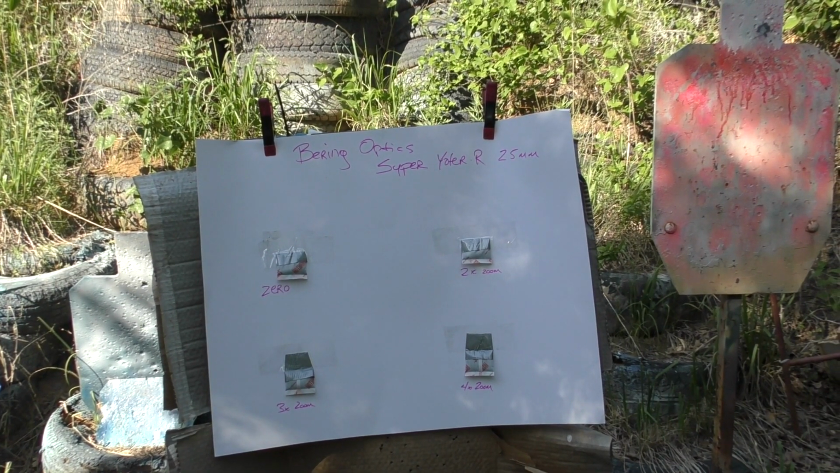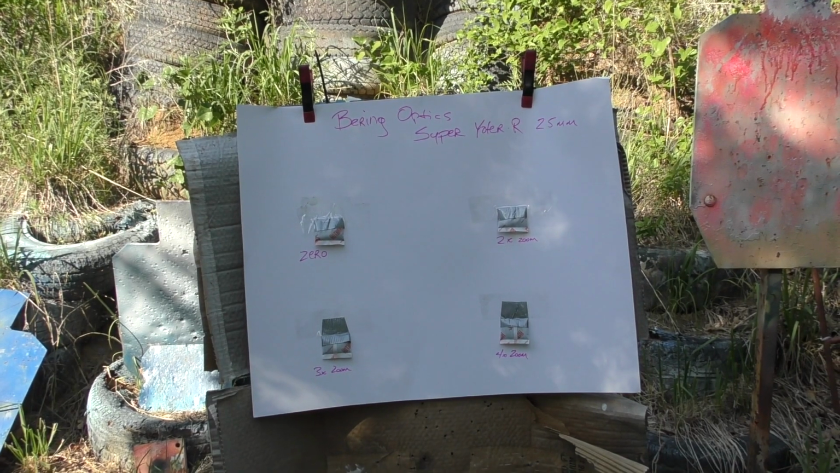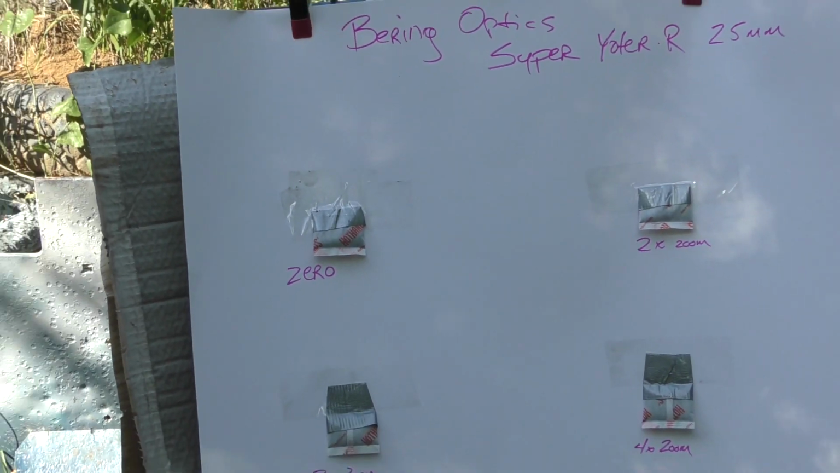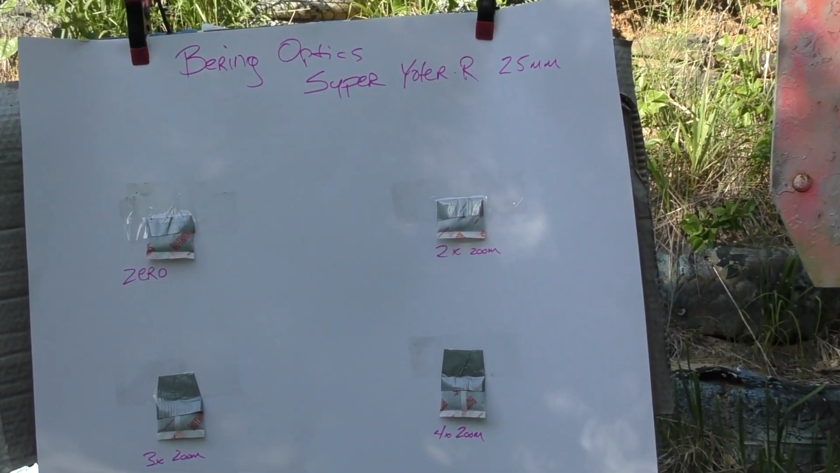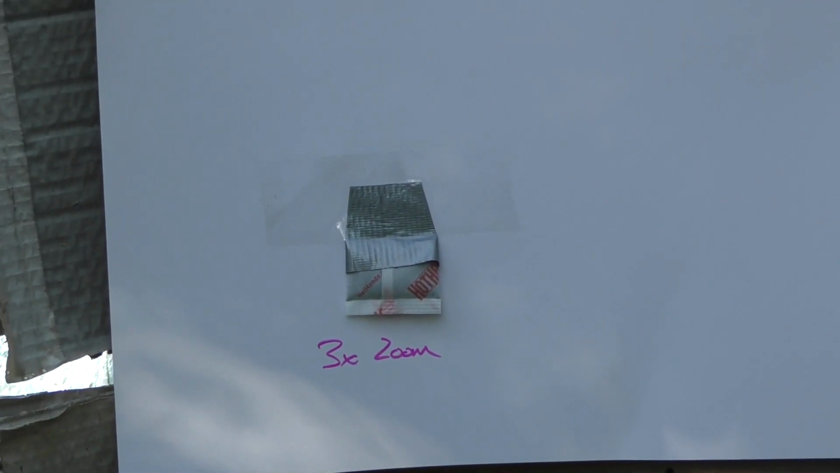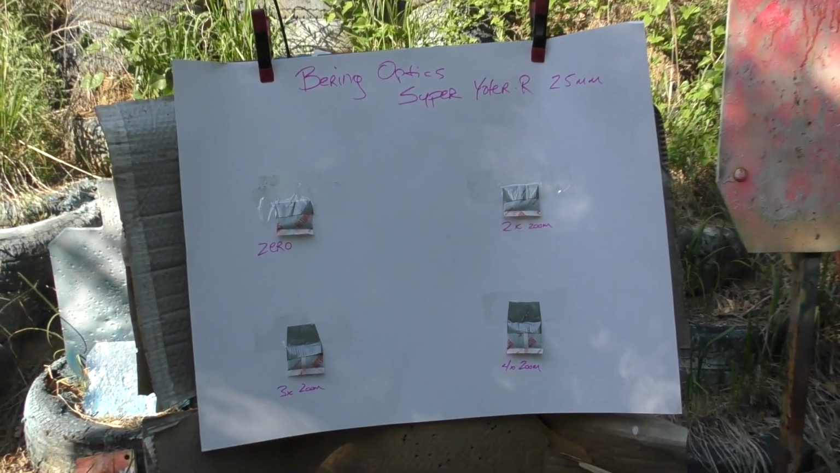Okay, here we are at 100 yards, and we're starting with a clean target. Again, the first 5 shots will be on this hand warmer in the upper left. Let the barrel cool, and then we'll take 1 shot at 2 times zoom, 1 shot at 3 times zoom, 1 shot at 4 times zoom, and hopefully the points of impact are consistent.